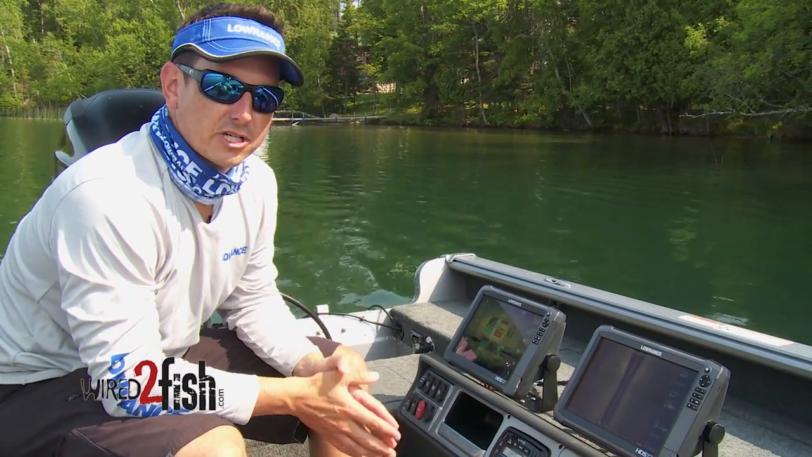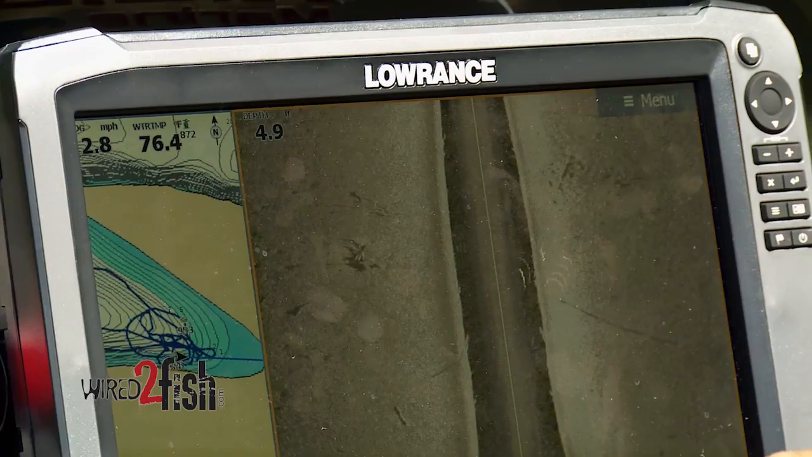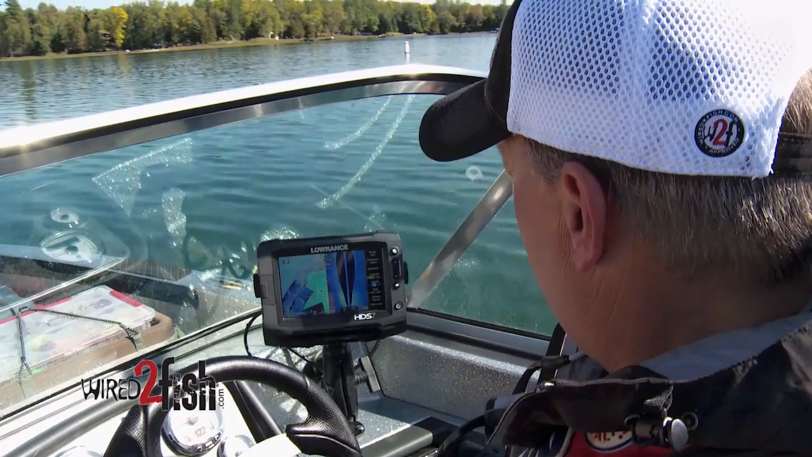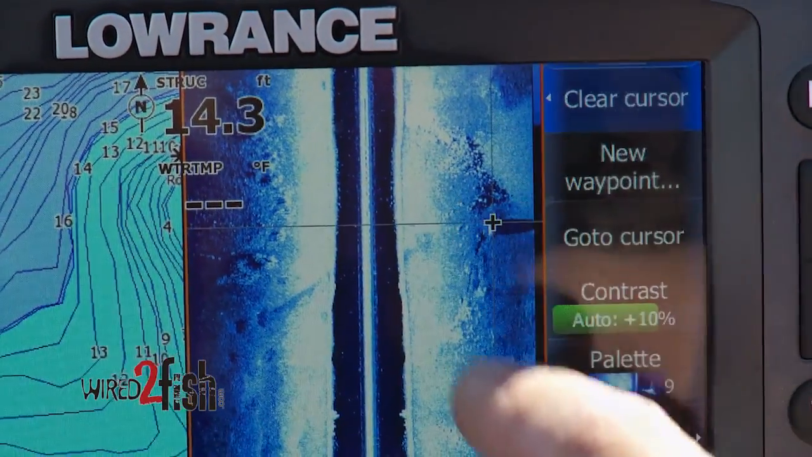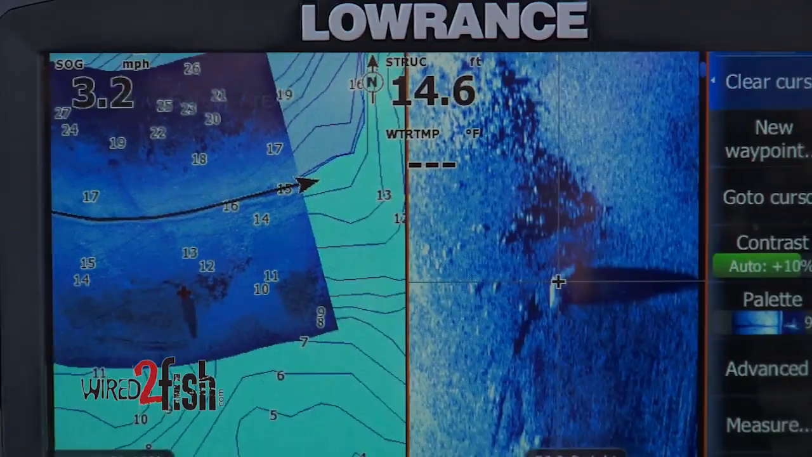So one other good adjustment is changing your color palette. So the standard that it ships with, the brown color, is really good for showing high detail, but the blue color palette works really well for showing shadows. So if you're looking for rock and you really wanted to see the shadow on the backsides, this blue color palette works really well. And you also get to see a little bit further with the blue color palette.